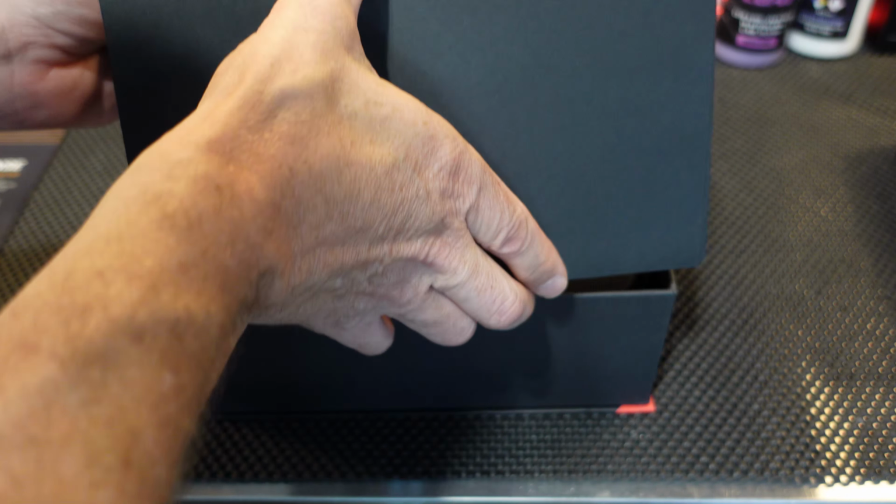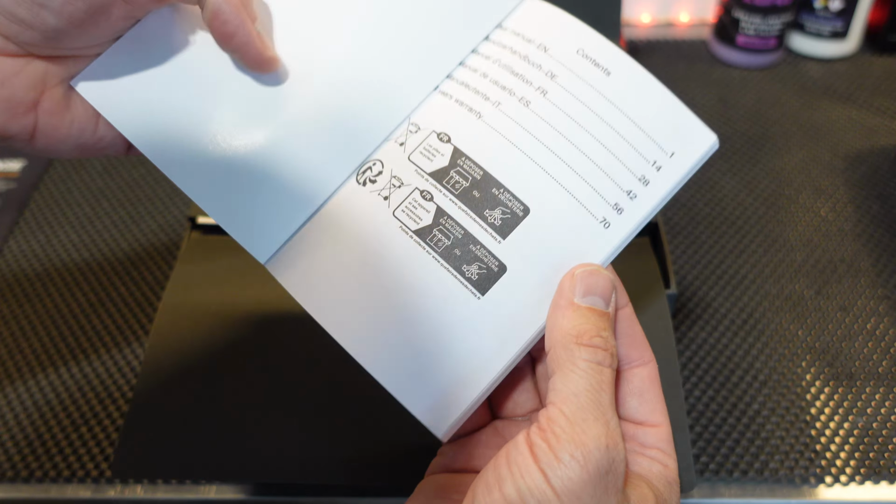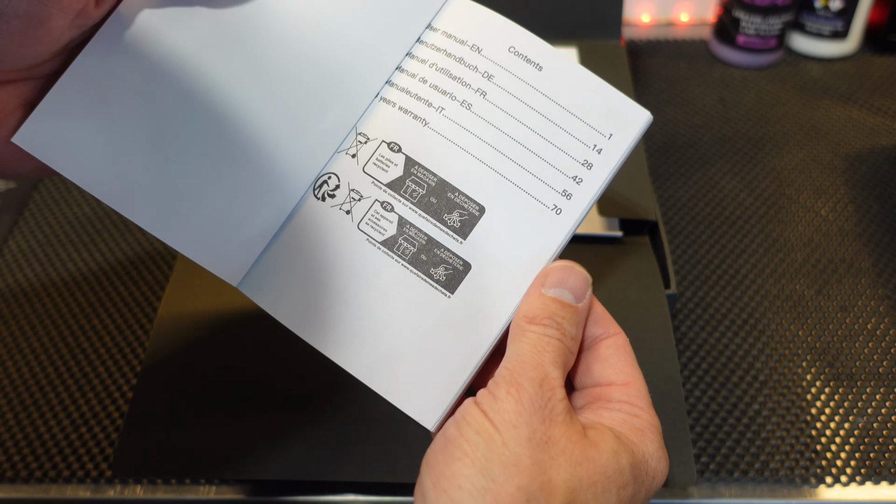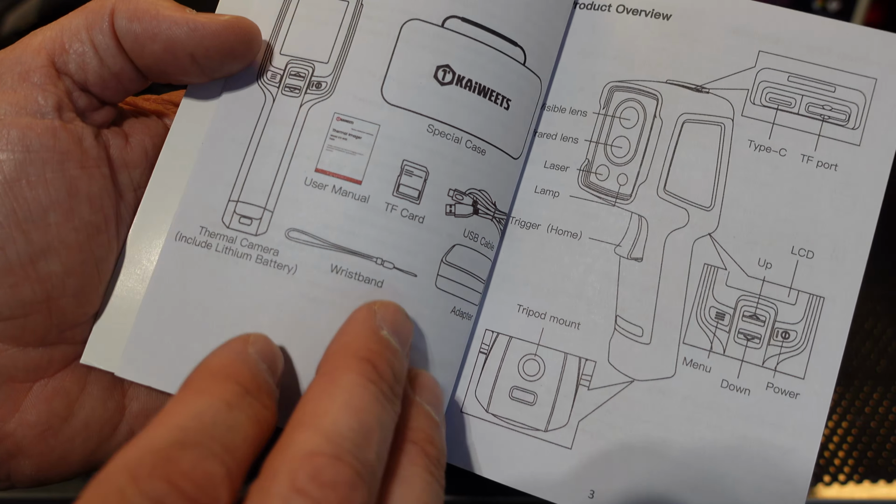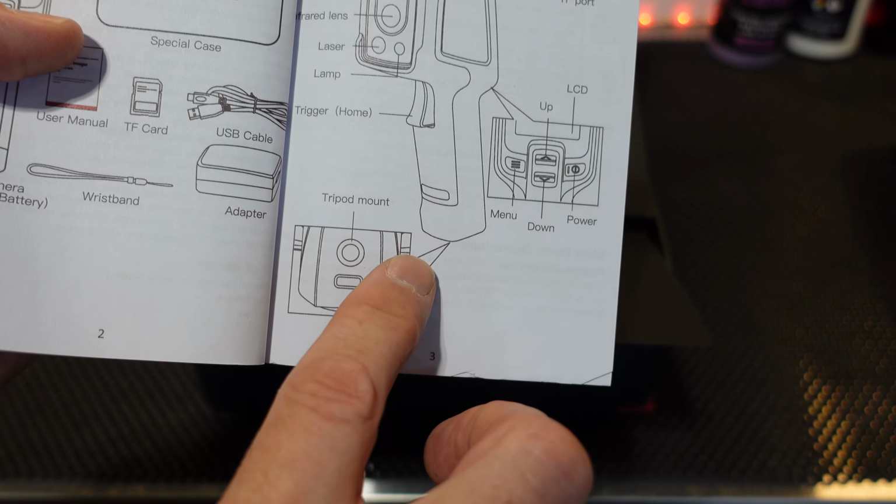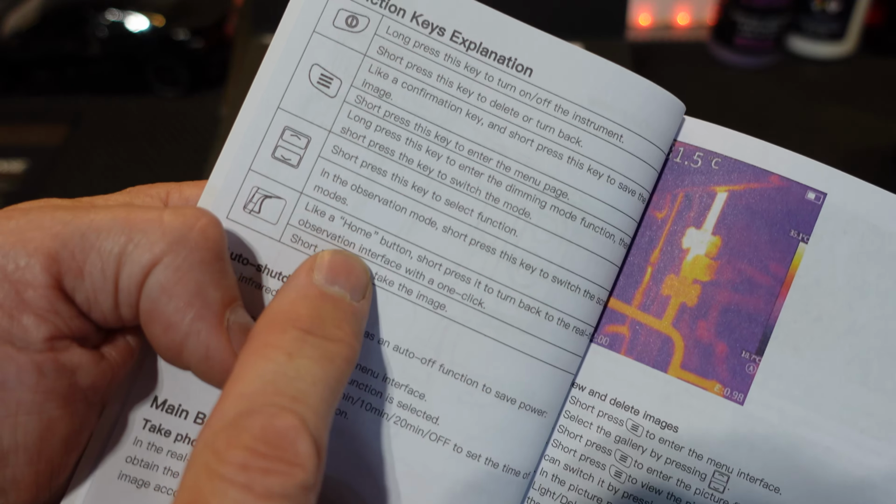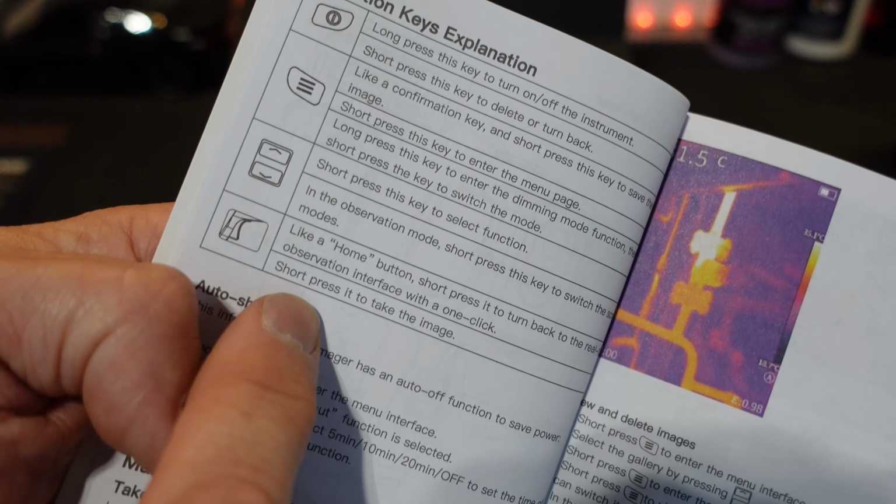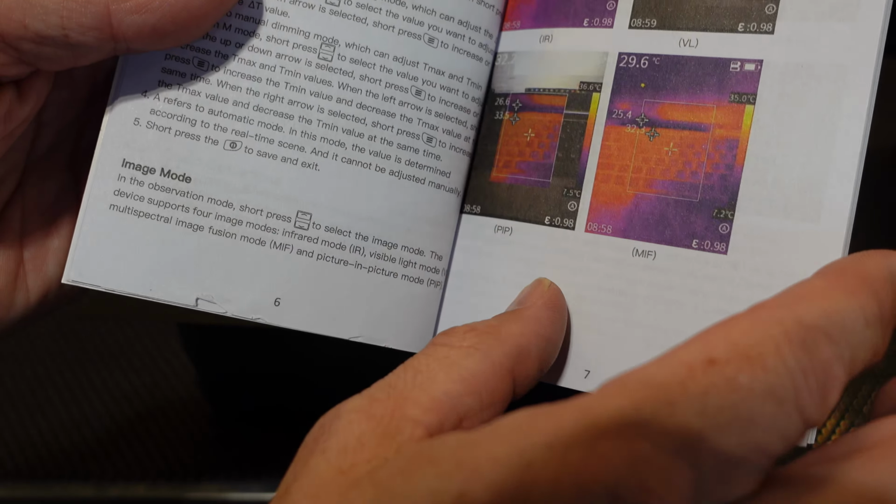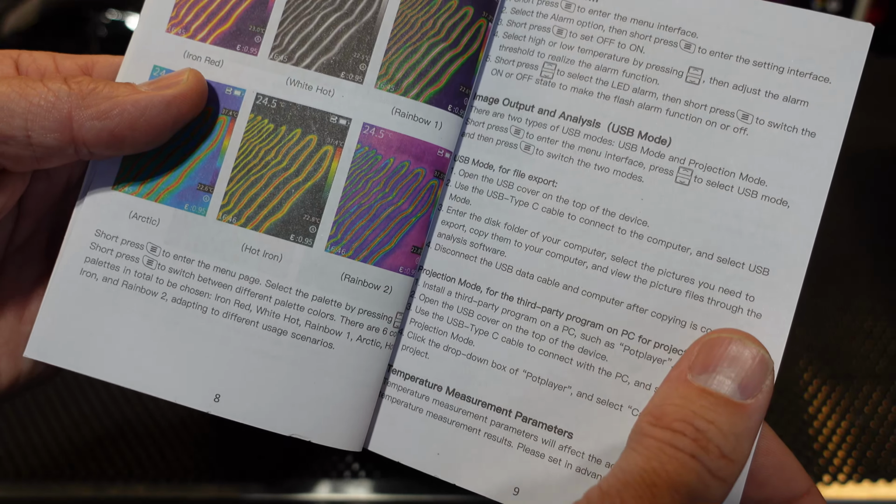So in here you're going to have your user manual and a spec sheet. I'll show you that in a second, but the first 12 pages are going to be English, and then you're going to have other languages that are available such as French and Spanish. As you flip through the manual, you'll see everything that's supposed to be contained in the box. Here's your product overview. Shows you all of the parts of the camera. You'll have all your key functions explained based on the buttons that are available on the camera itself. The following pages are explanations for all the basic operations, as well as examples of what the interface should look like as you go through it.